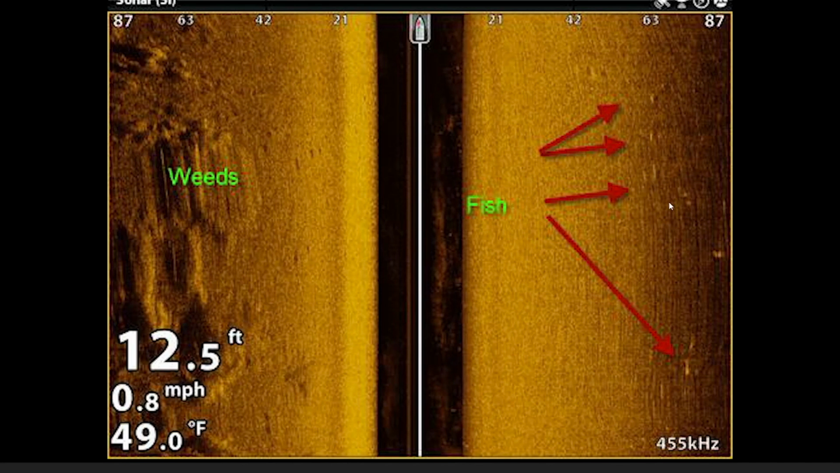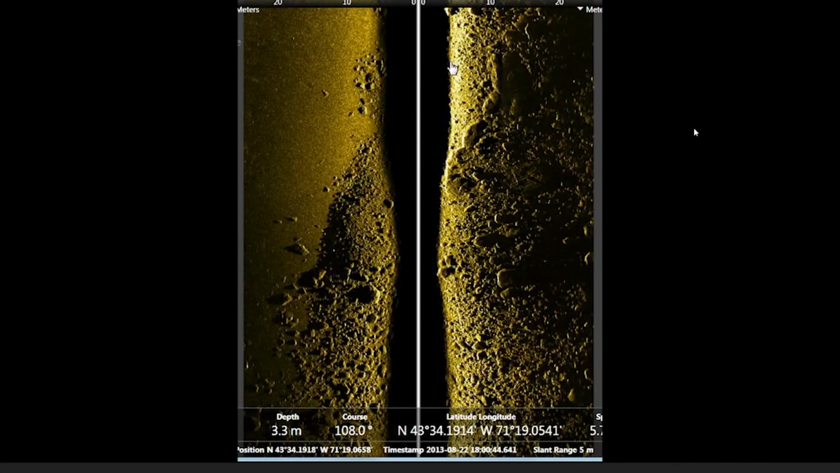The farther away you get from the boat, if you see a hard return, that's most likely a piece of structure or a fish. Now, as we move to this one here, you'll see some beautiful rocks. This is exactly what you're looking for if you're looking for smallmouth bass, spotted bass. You want to see some good rock just like this.